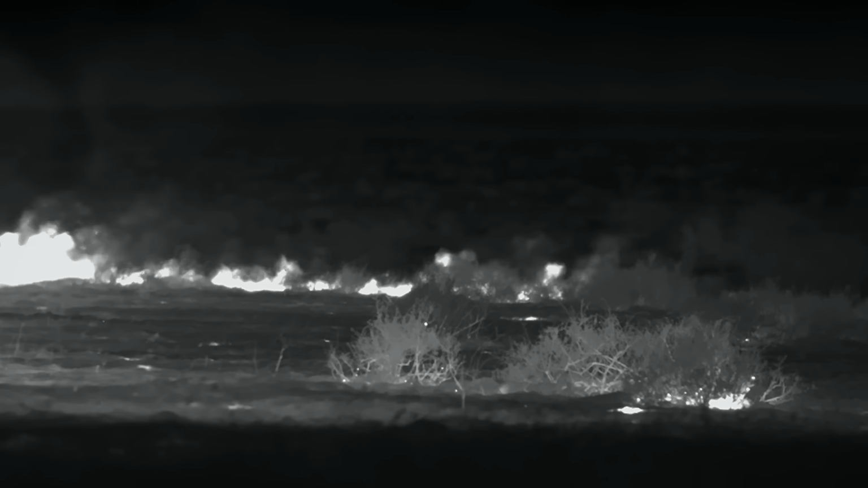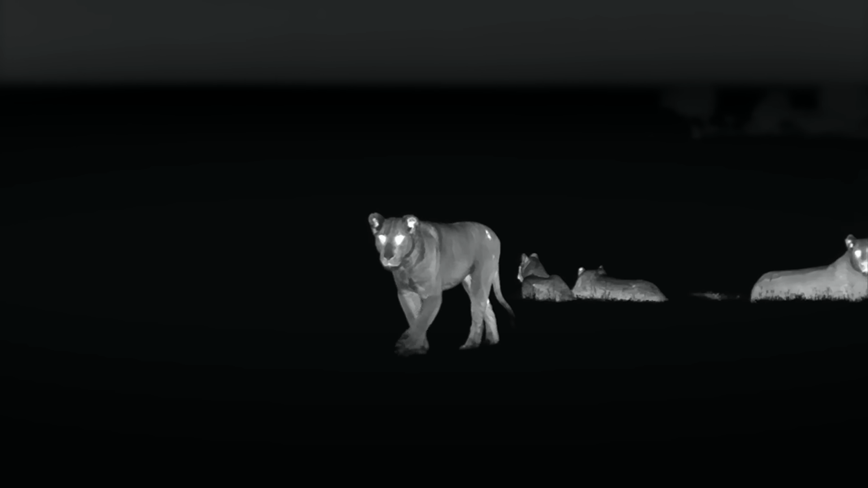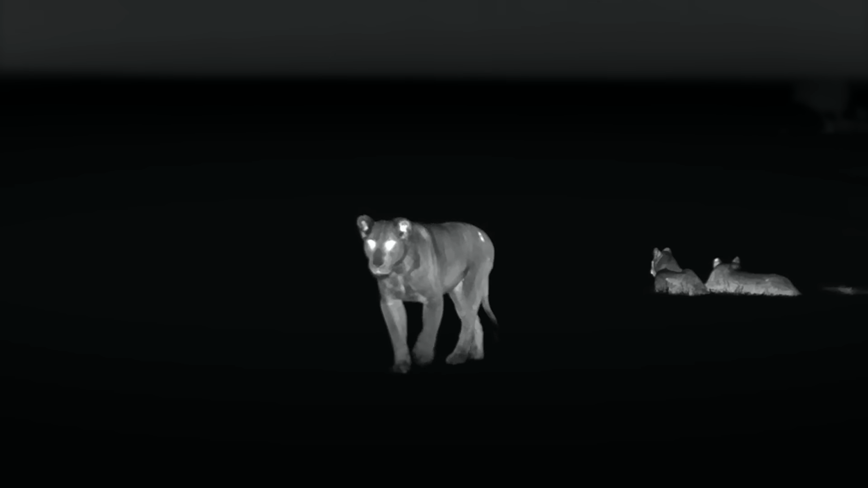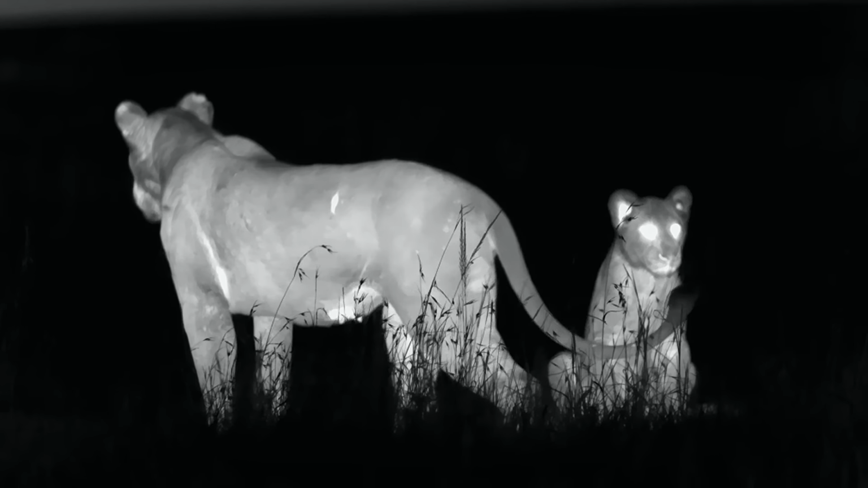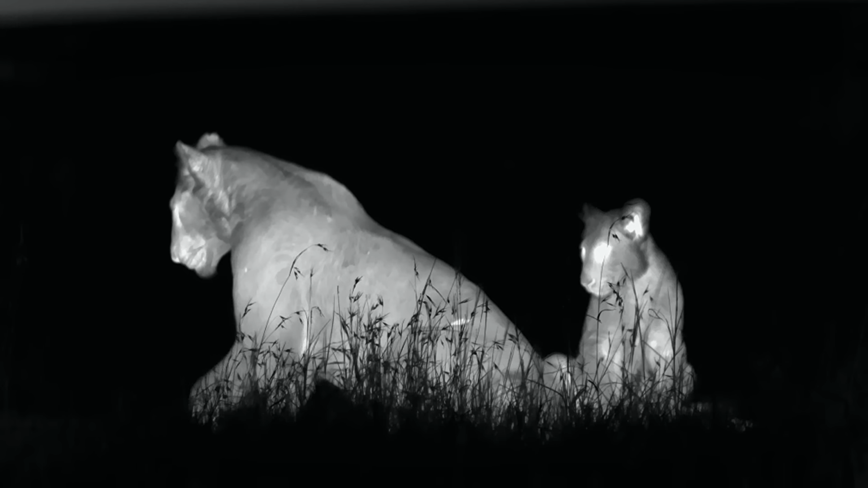The hyenas hope for a few small barbecued animals, unable to escape the inferno. How frustrating. Not a morsel to be found. The two lionesses prepare for the night shift. Yet they are hesitant. They sense danger.